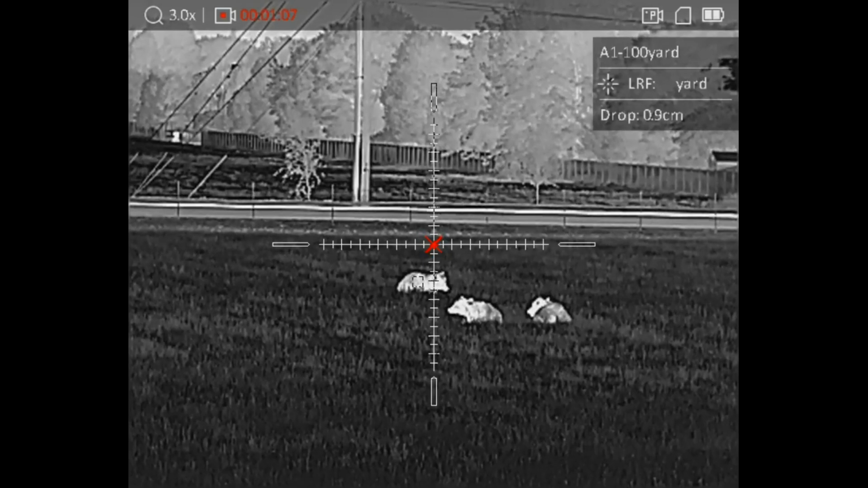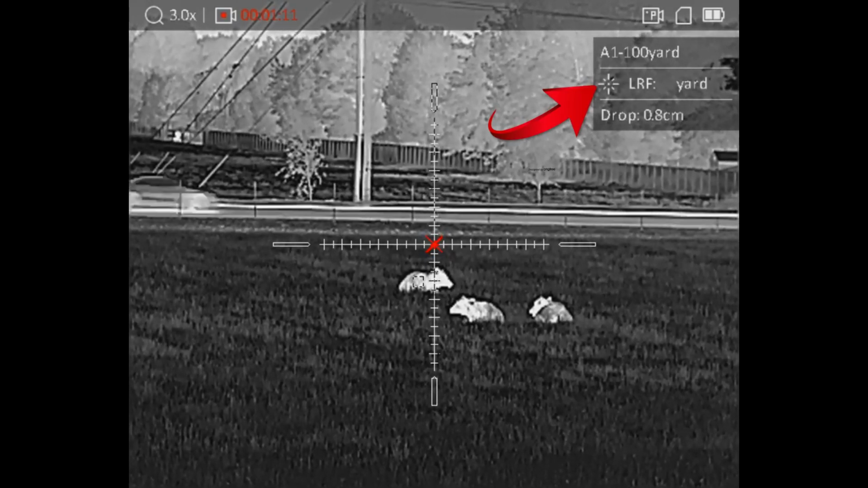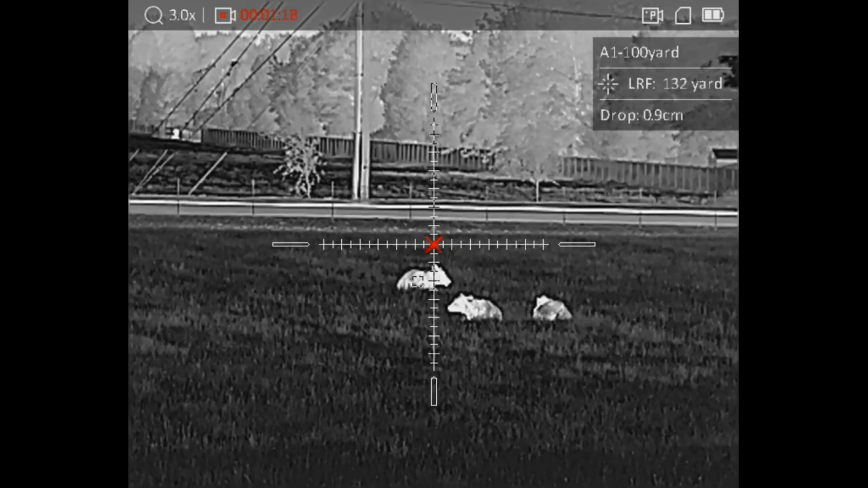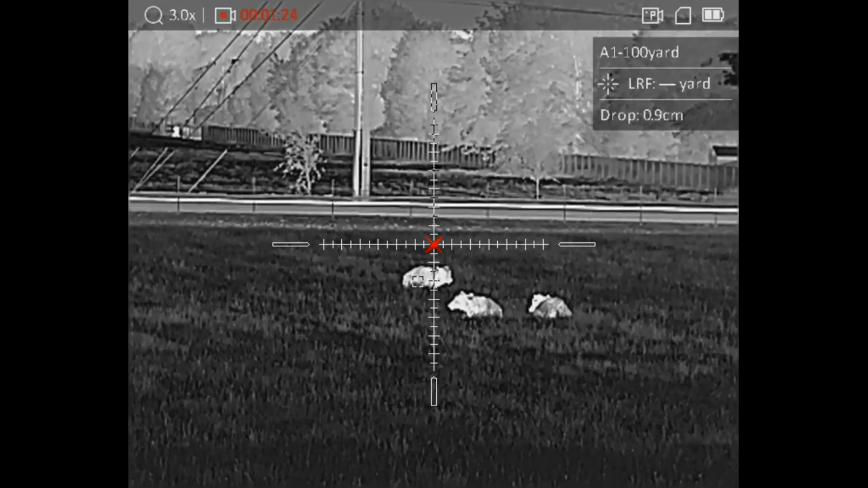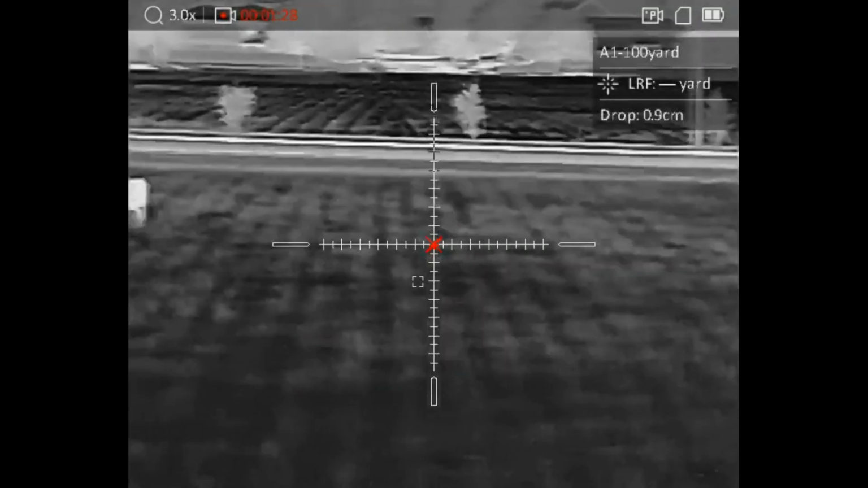So one thing I hope they fix with the firmware update, you can see how fast that rangefinder ranges there. And so it's like, I think it's saying 131, 132 yards. And then if I press it and stop it, it's like, oh yeah, that's exactly what it's saying. But I wish it held it longer instead of flashing so quickly. So that's the first thing that I think should be updated.